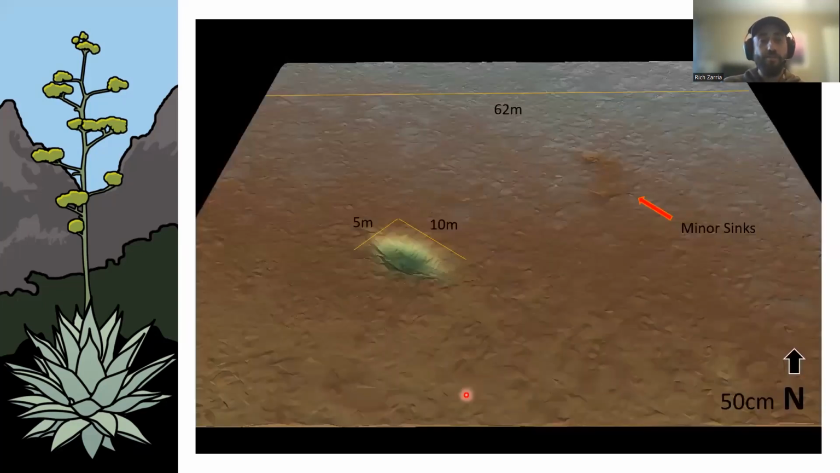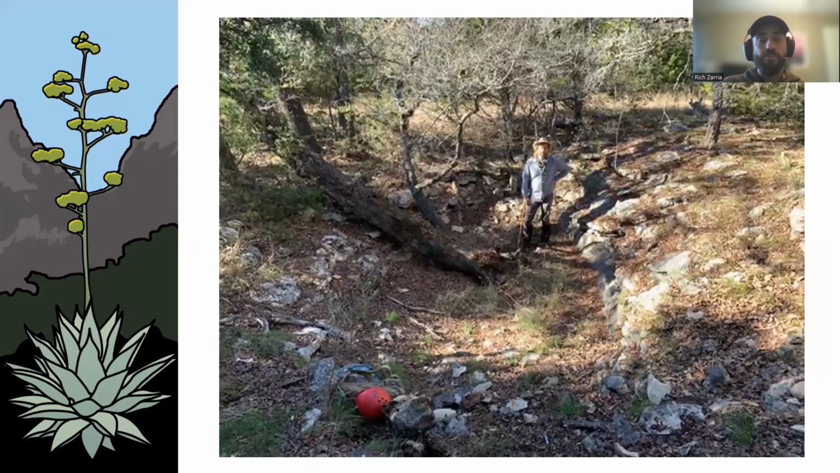Here's a zoomed in version. You can see 5 meters by 10 meters, and so it's about 30 feet long by about 15 feet. There's a couple of minor sinks. This one's known as Thick Dog Sink, and these are known as Thin Dog Sink. And you can see how they show up. And this is a picture of the actual feature when we found it.